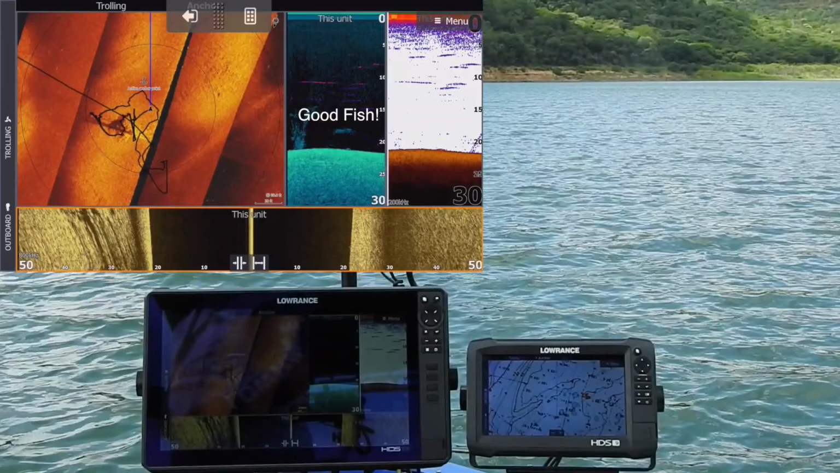Can you see that very faint haze coming across the screen there where it says good fish? Now I know that that's a fish, but your question now is going to be, that's on Fish Reveal, why did the 2D sonar not see that fish? And I'll tell you why. I didn't follow my own instructions.